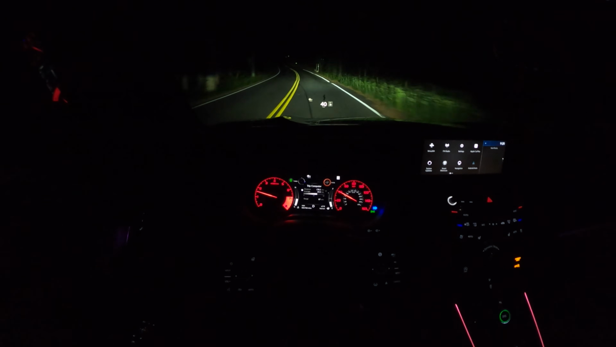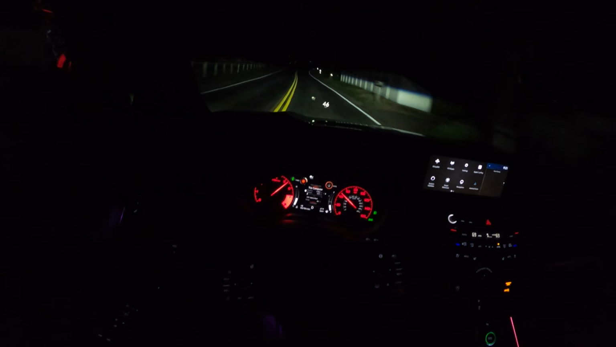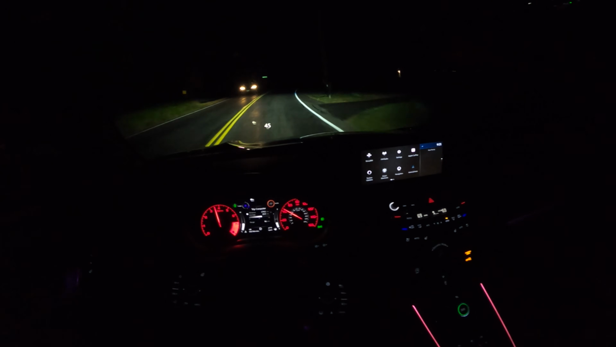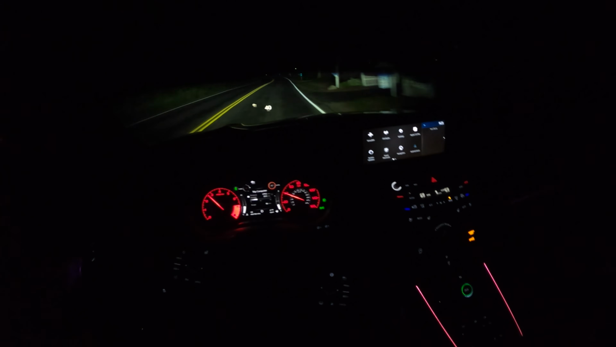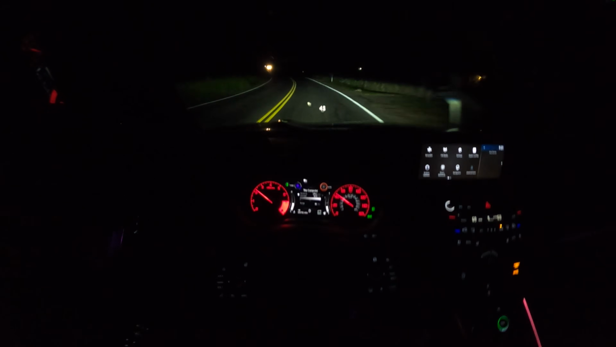That's what you want. And then pop it in sport mode. Grunty little 4-cylinder.